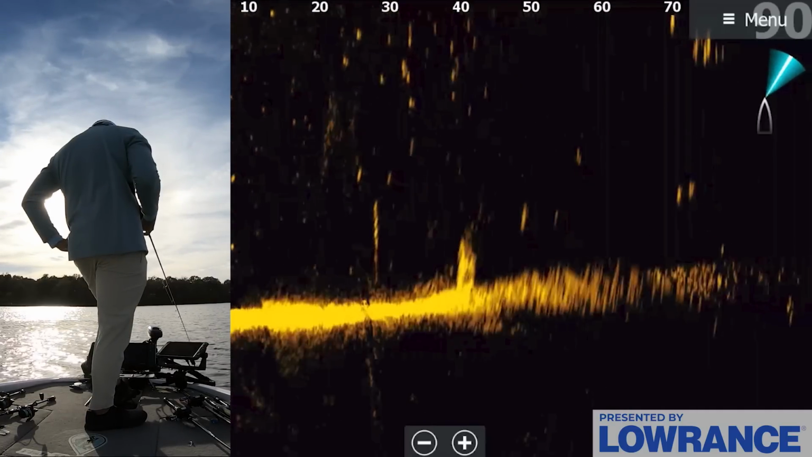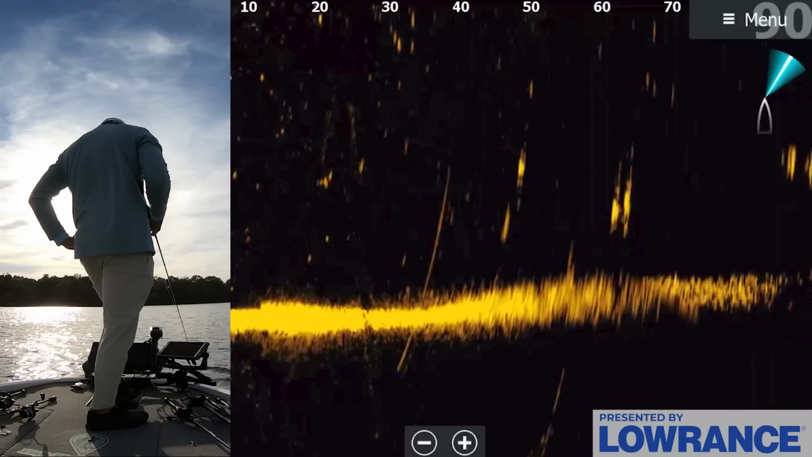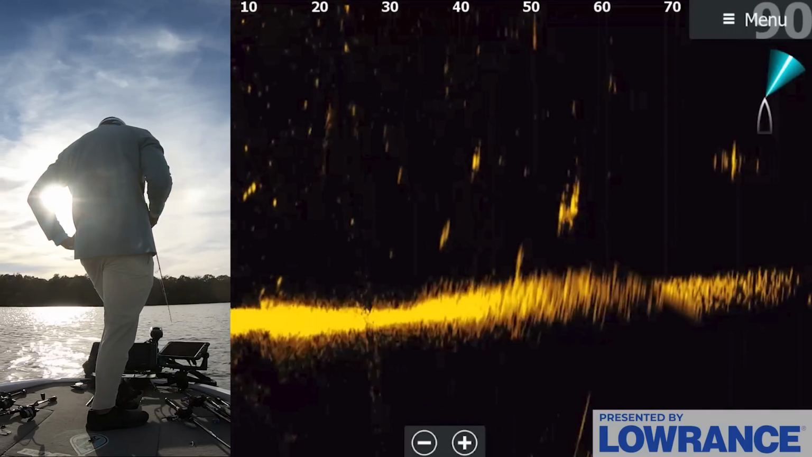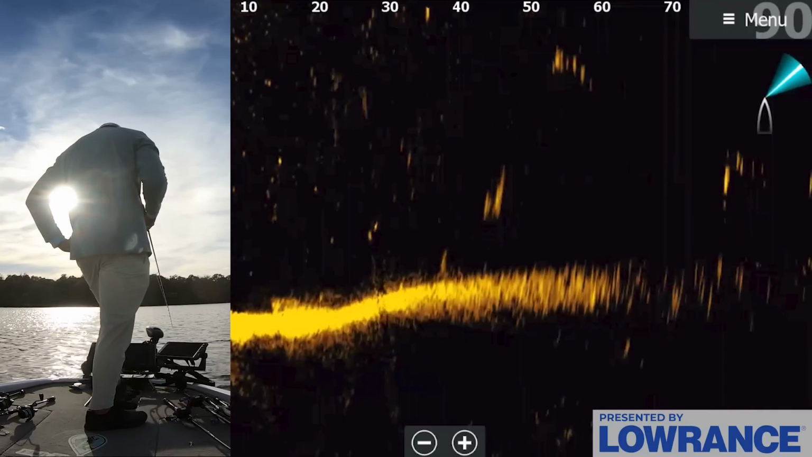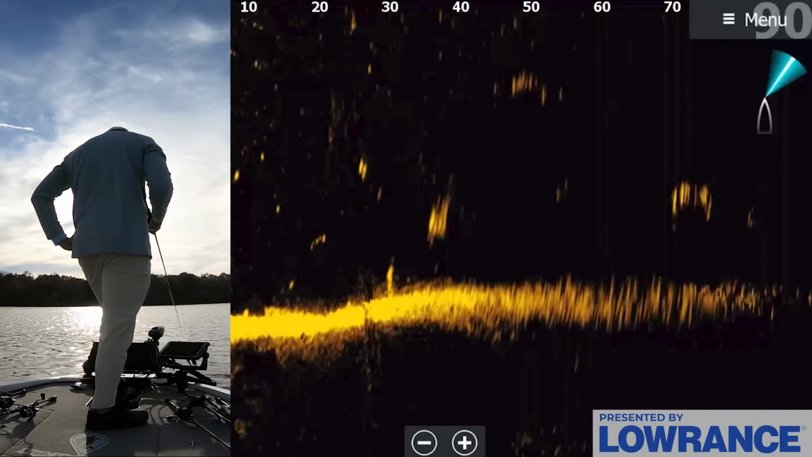There's some big dots down there. I don't know what those are. I don't think those are bass though. They're just kind of hanging out randomly. We do have a few fish that popped up on the screen at about 90 feet. Not sure if those are bass yet or not. It's going to be pretty obvious when we see the bass because they're going to be grouped up in these big wads, kind of like we saw on the side scan, down scan.